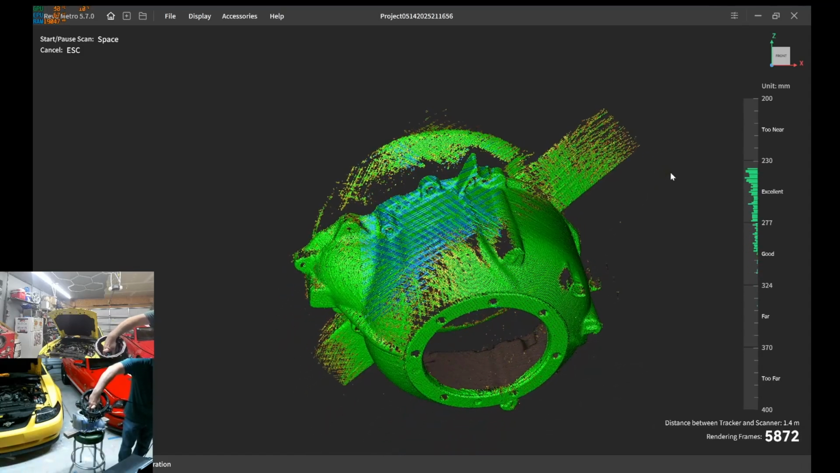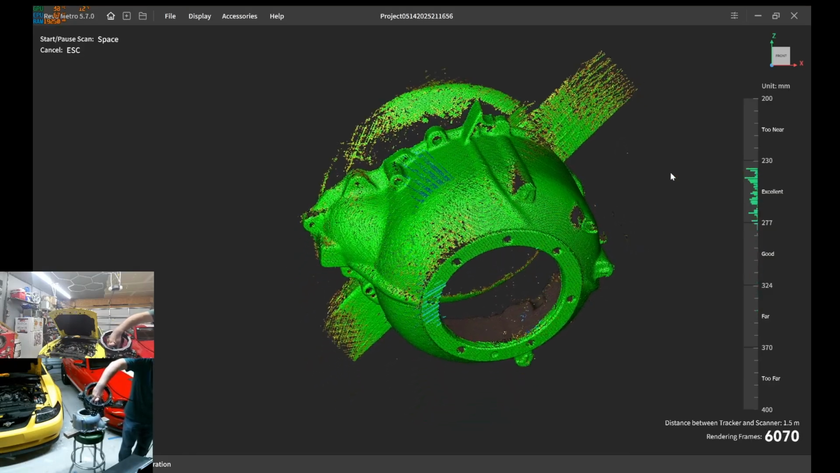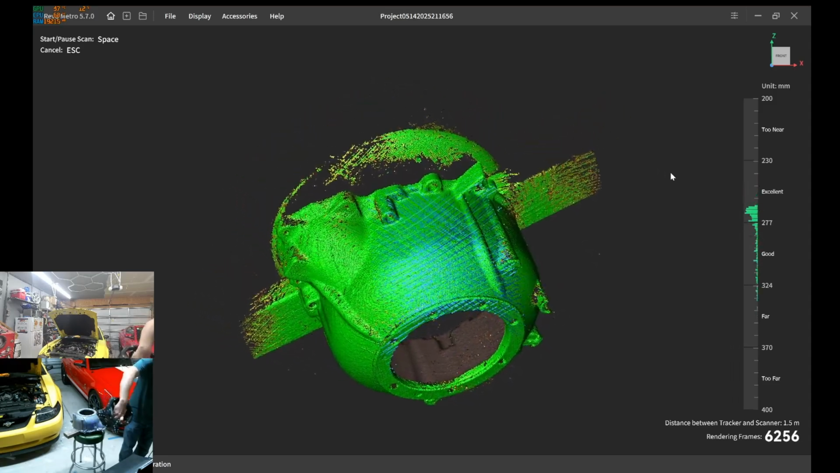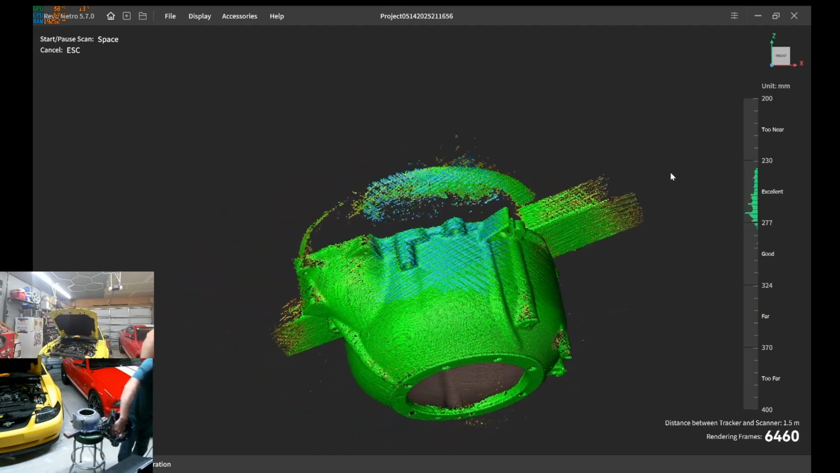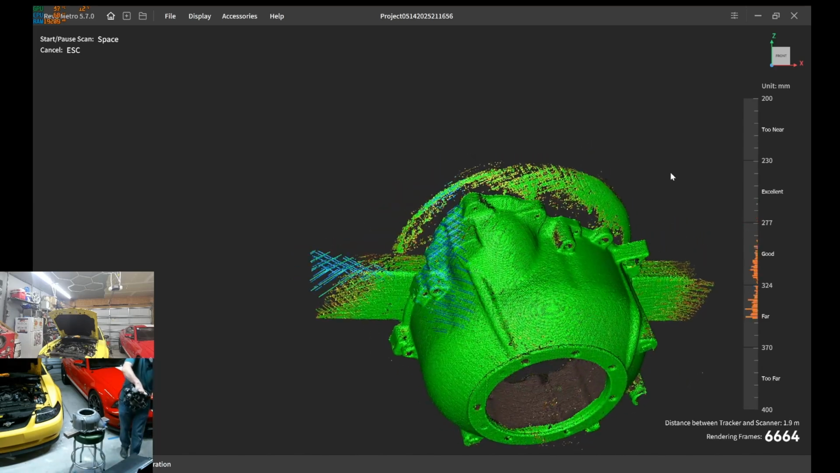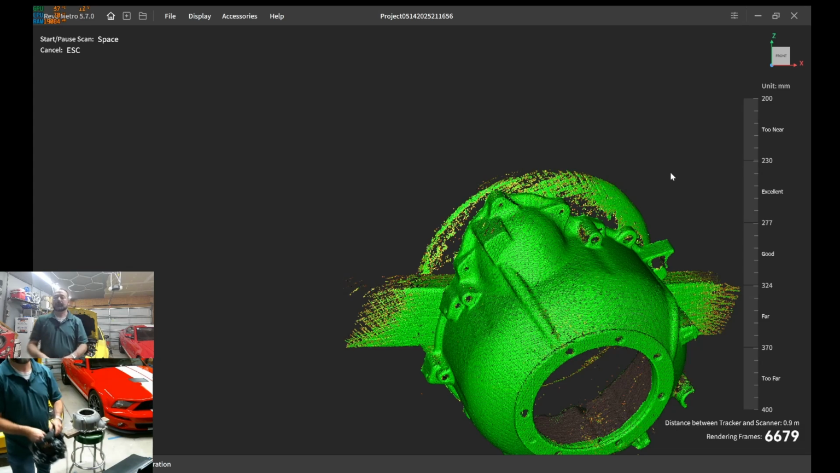And then you see it's picking up just fine. Try to get that portion. Try to get this bottom lip. Okay. Now it's always good to check your work. Let's go ahead and see.